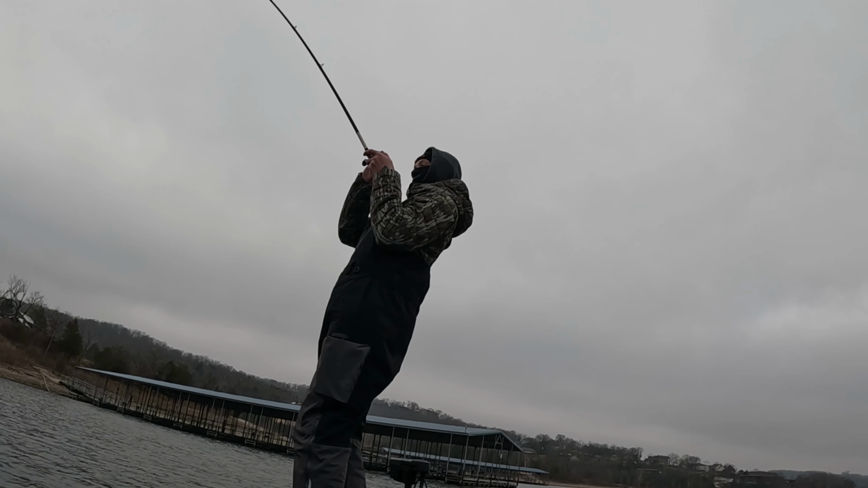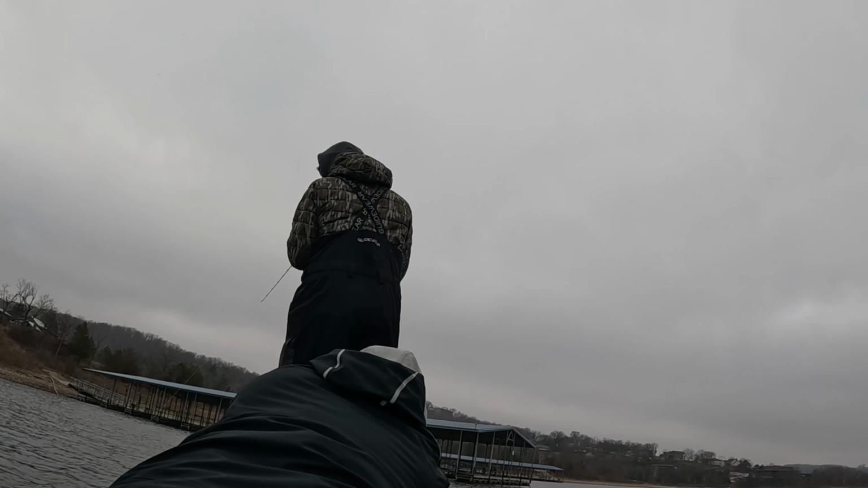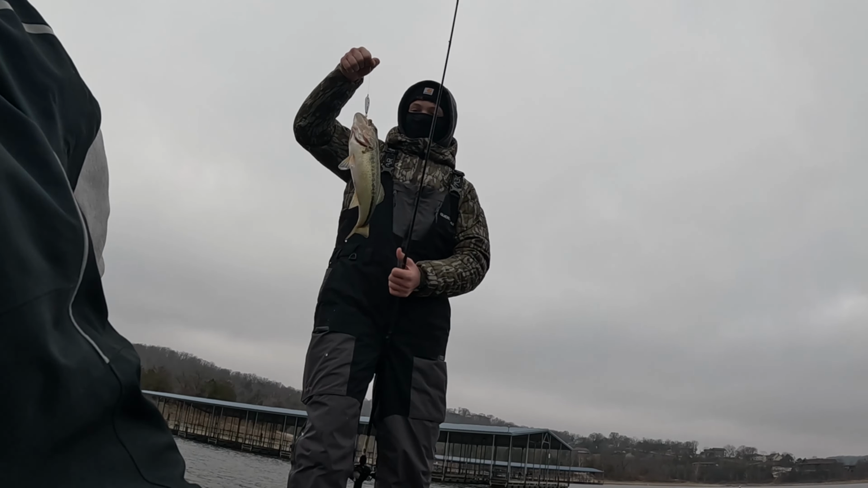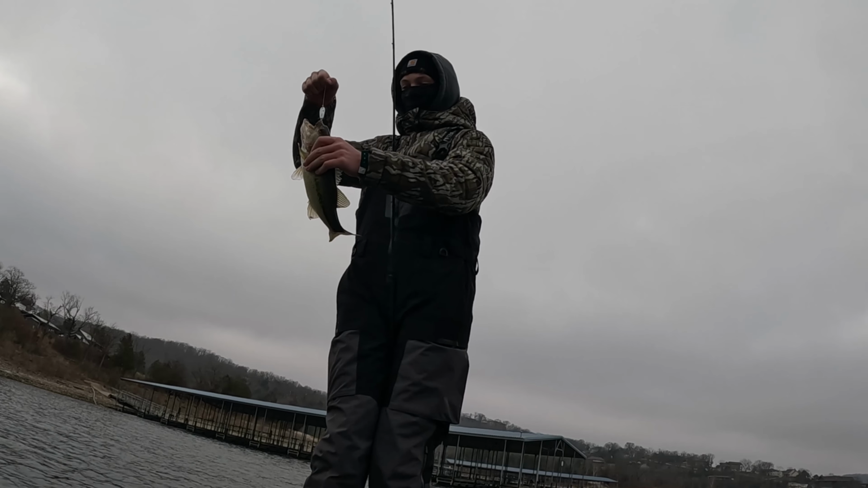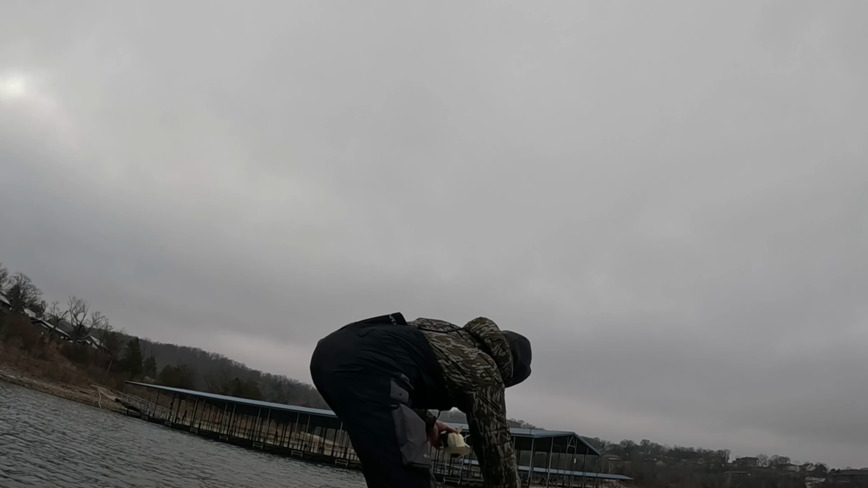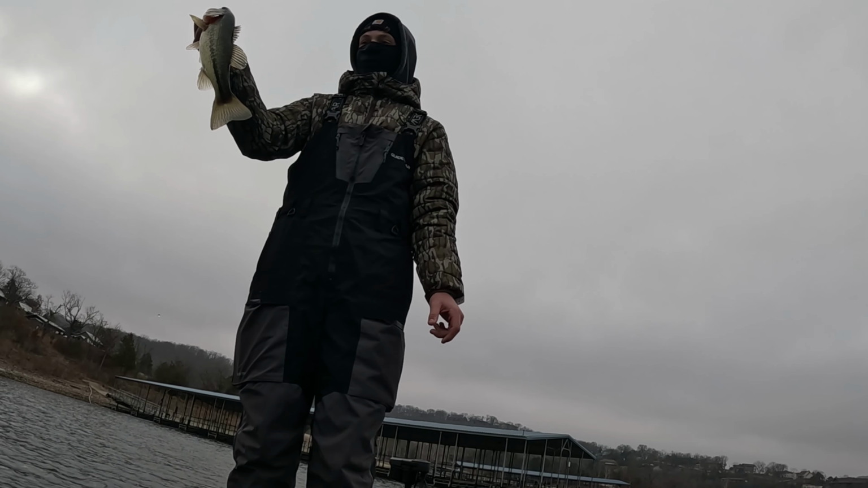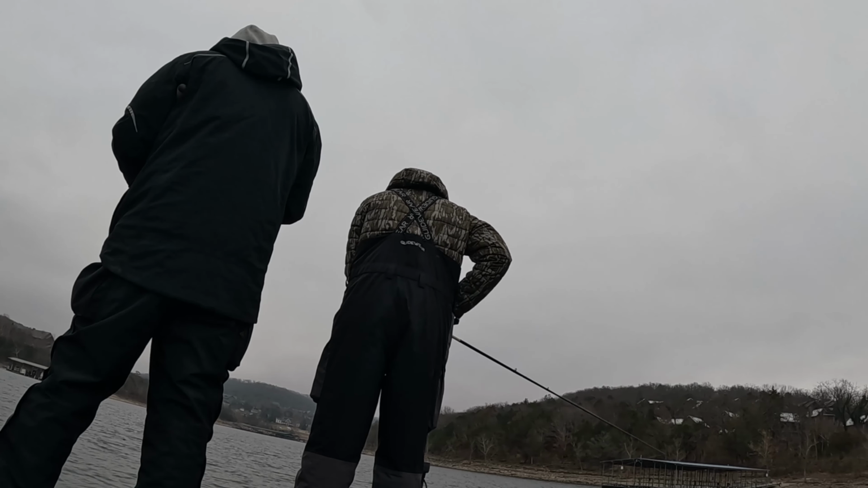Yep. There you go. There you go. Well, that one's got some problems right there. Yeah. Look at that mouth. Oh man. What in the world happened to that fish? Now we got two largemouth, two spots. It's pretty big. Decent largemouth.